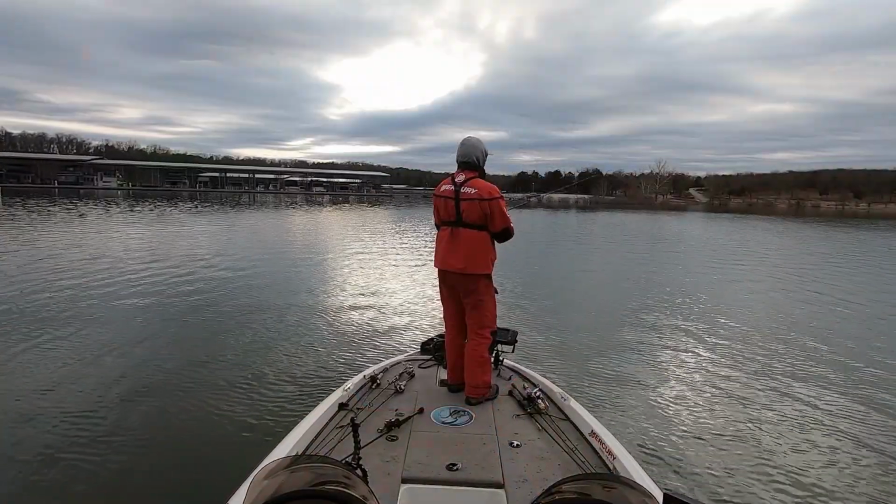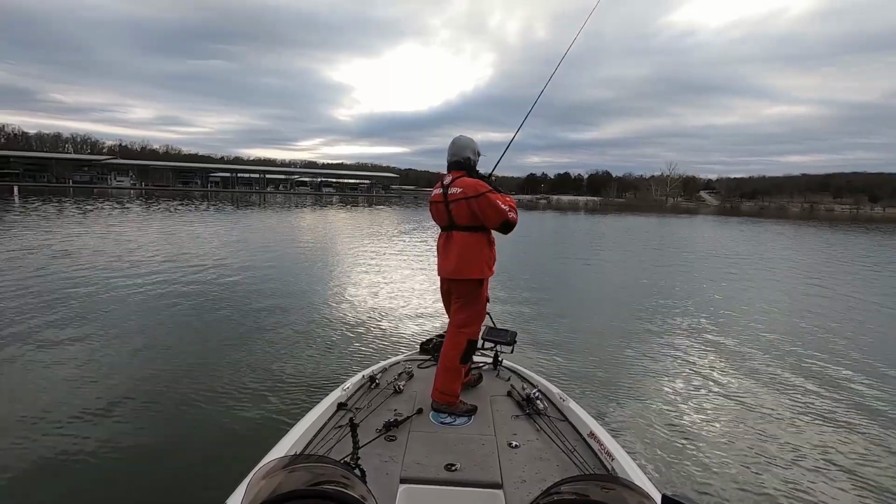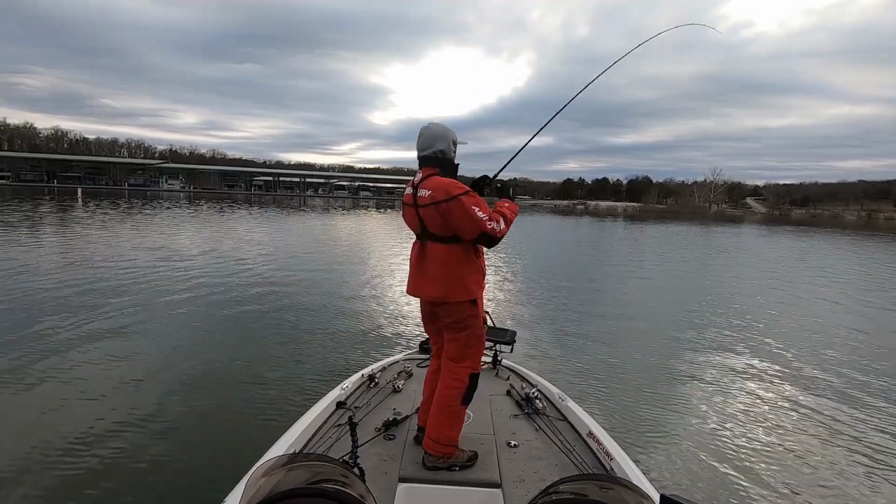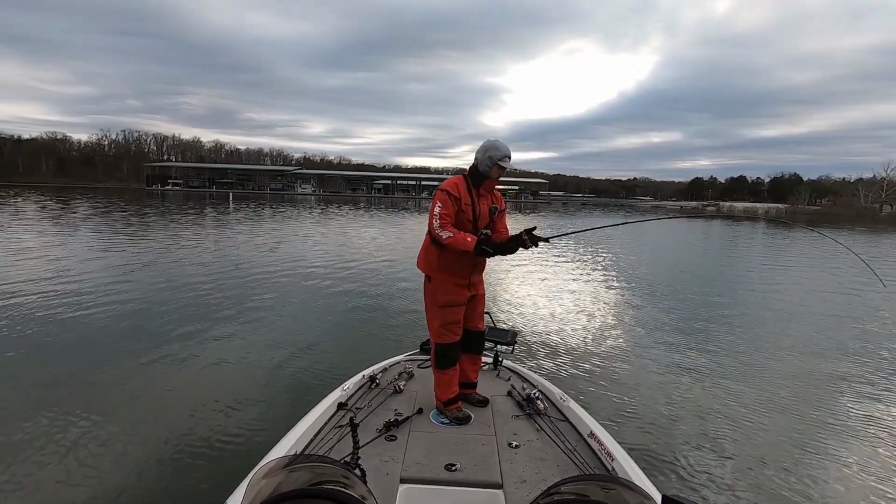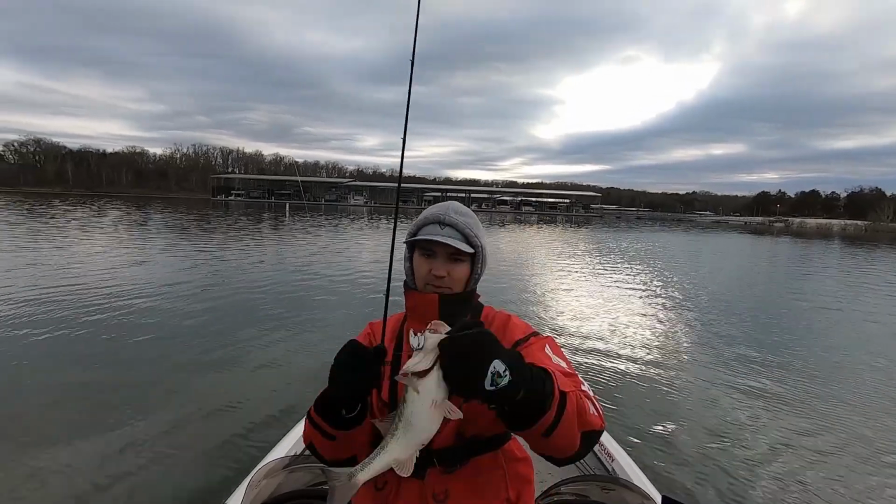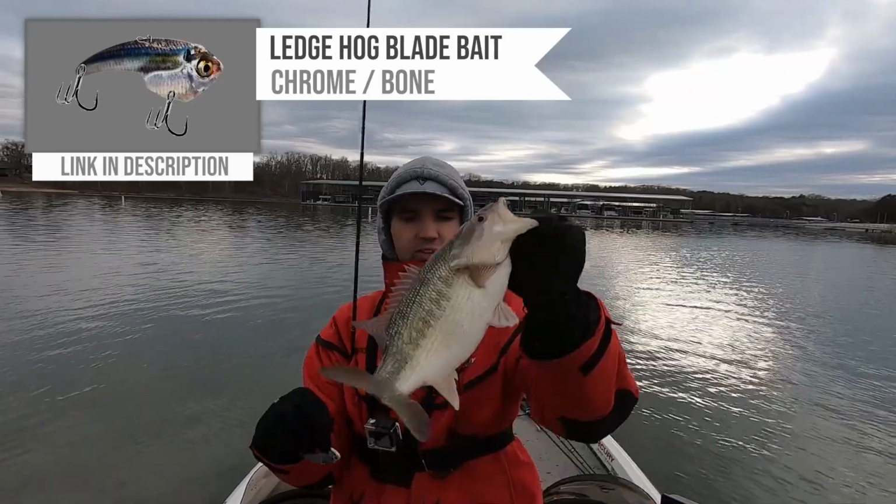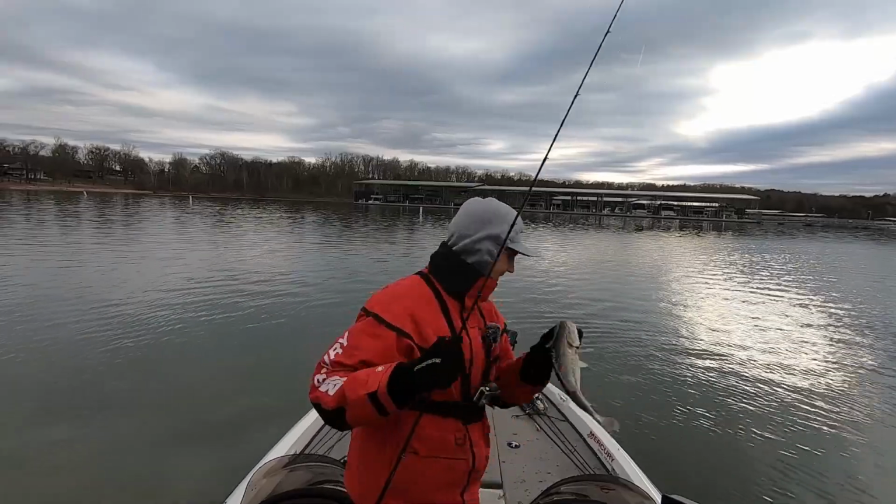I threw that bait down there and got a couple fish to hit it before I actually connected with one, but then finally I hooked a fish. Some extra bites by changing baits, and it definitely worked here. There we go. Look at that right there, blade bait fish. Not as big as the football jig fish, but still a decent one. I think it's called a Ledge Hog blade bait. I'll put a link in the description with the bait, but that's a nice little spotted bass right there on the old blade bait. That's what I'm talking about.